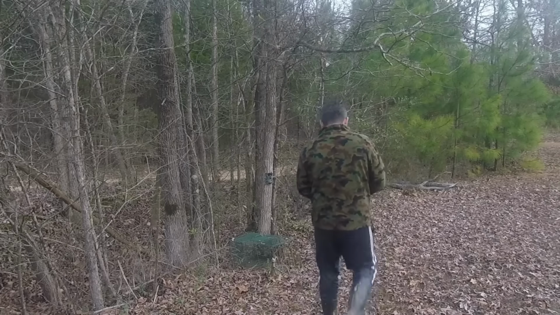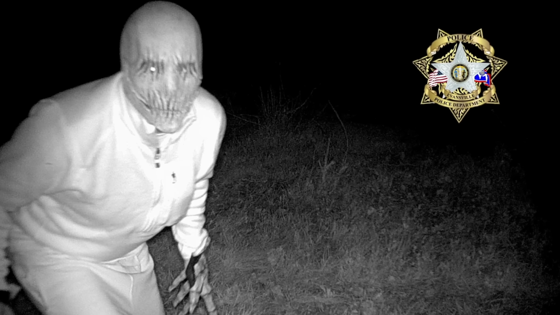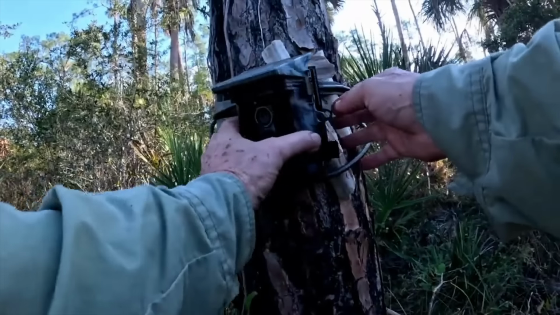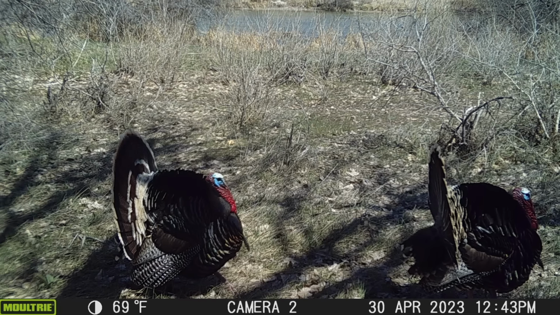What would you do if one day you checked your trail camera and saw this? Well, this was the reality for the Evansville Police Department in Wyoming back in 2023, who'd initially set up the trail cameras to check for mountain lions. They captured images of local wildlife like deer, birds, and this unrecognizable monstrous creature.